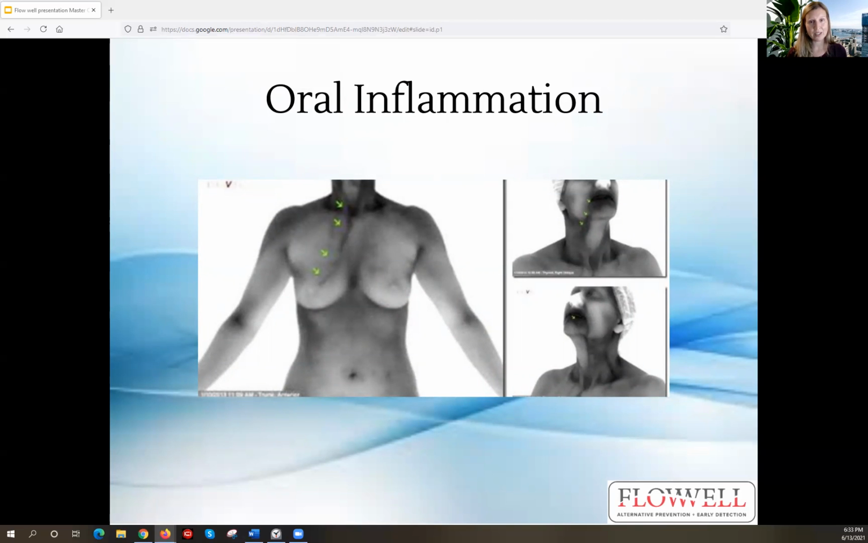And if they don't have any infection that is currently diagnosable, what can they do to step up their oral health care routine to reduce inflammation in the mouth so it doesn't lead to issues that are really hard to take care of, like an abscessed tooth.